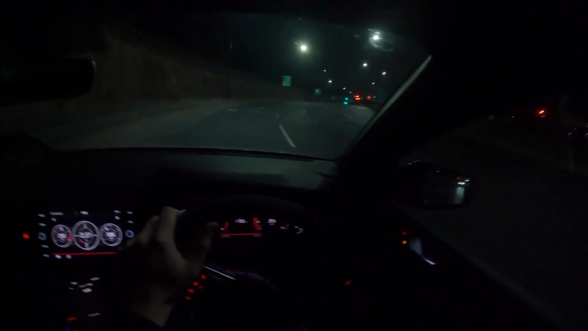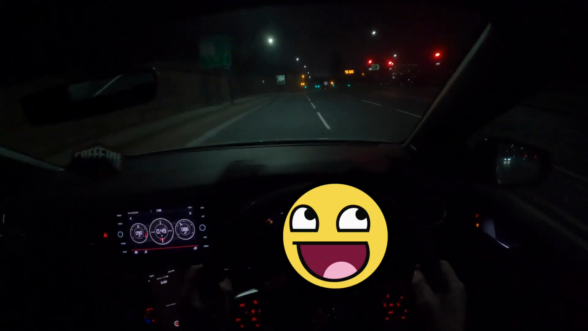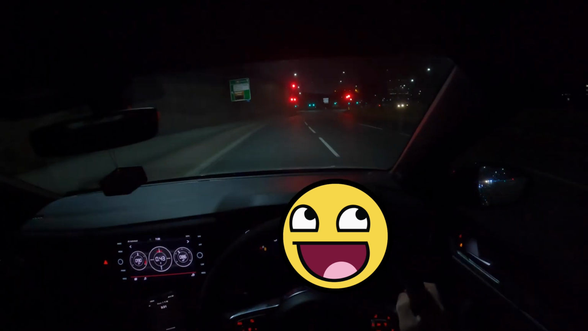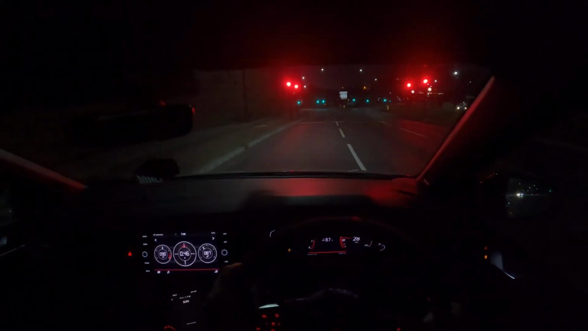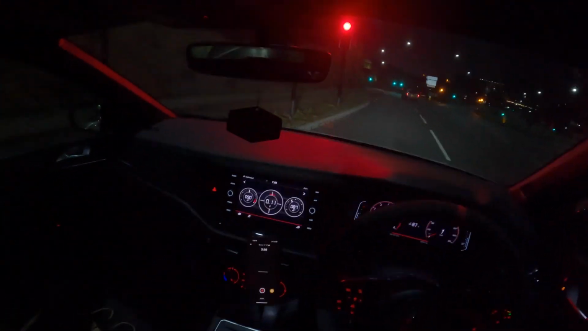I really hate wearing this on my head because I feel like everyone just looks at me all strange. Really picks up. I think from third gear onwards it just absolutely kicks the boost in. It's mental.